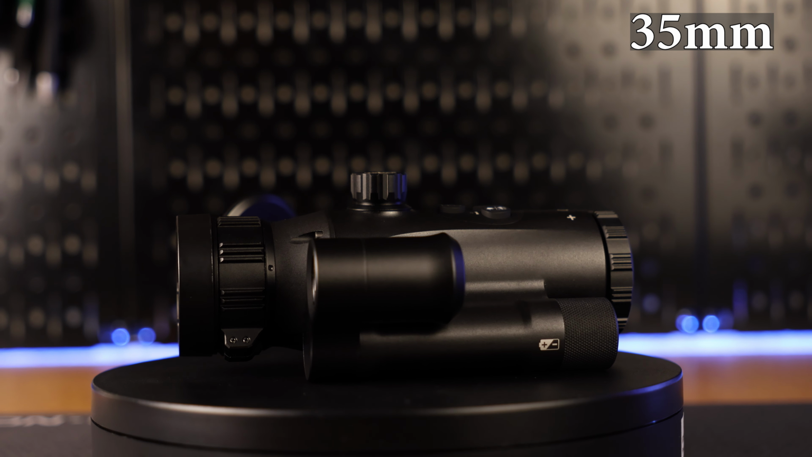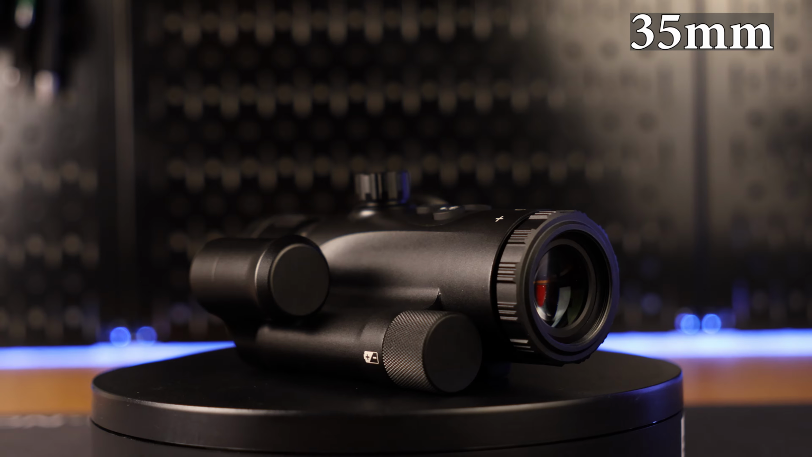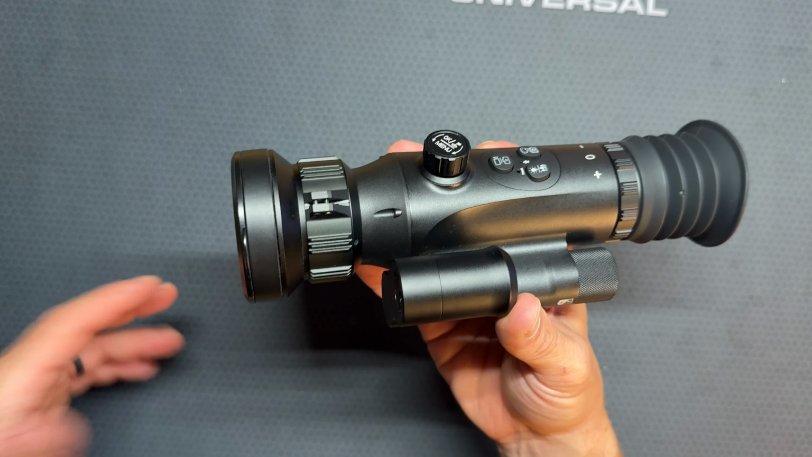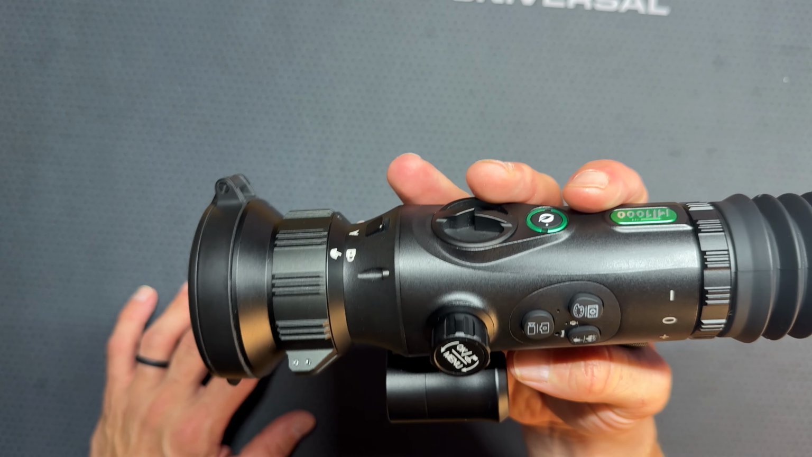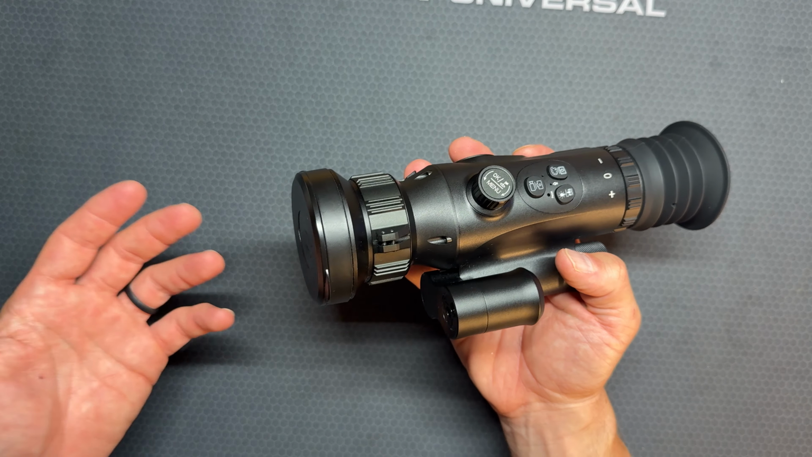I believe they make a 70 millimeter lens that you can pair up with the 50 or 30 or however you want to do it, or 75 millimeter, I believe it is. So a lot of different options. All depends on kind of like what you're looking for, what you're trying to do.